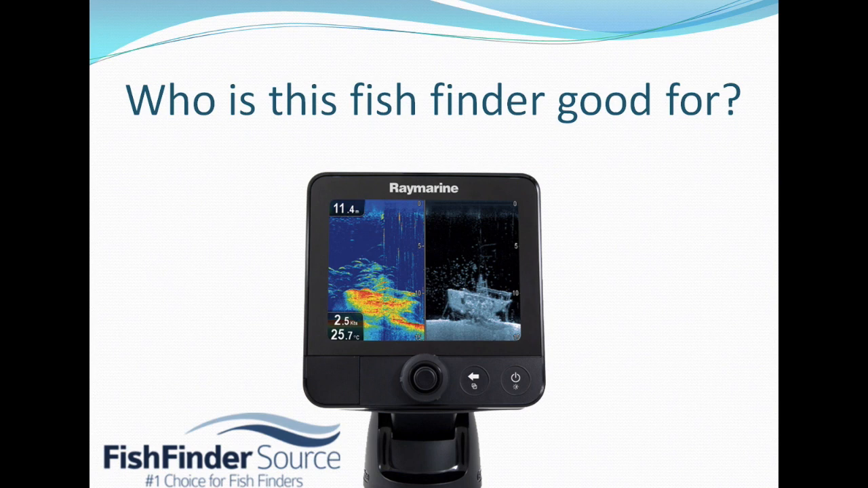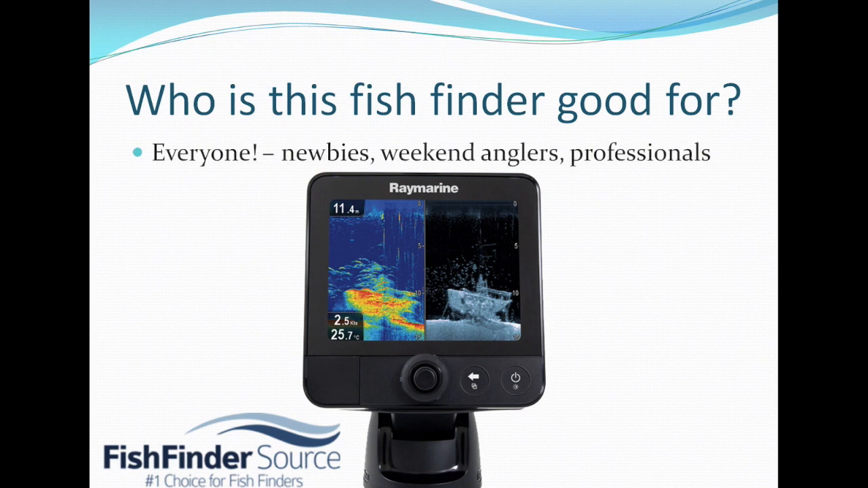So let's talk about who this fish finder is good for. And the awesome answer is that it's good for pretty much everyone, whether you're a newbie with your first boat and you've just gotten into fishing, or you're a weekend angler, you've been doing this for a while, or even if you're a professional, you're part of the pros, and you fish in tournaments and leagues. The Dragonfly is good for everyone.